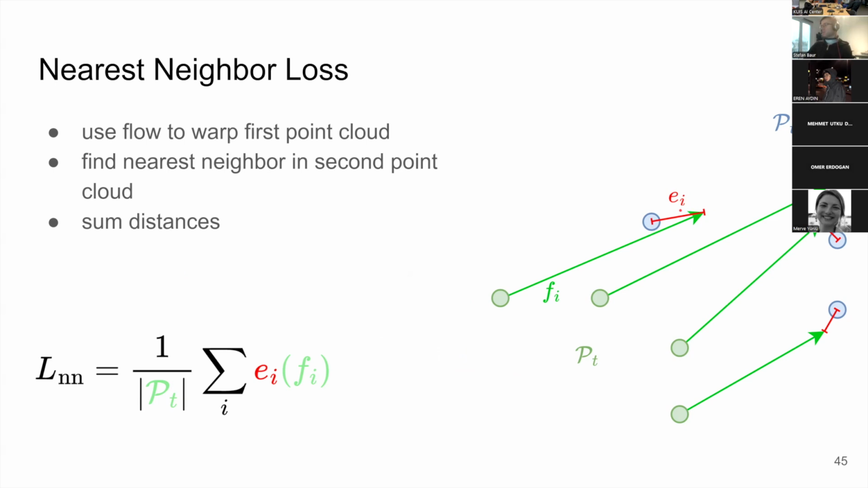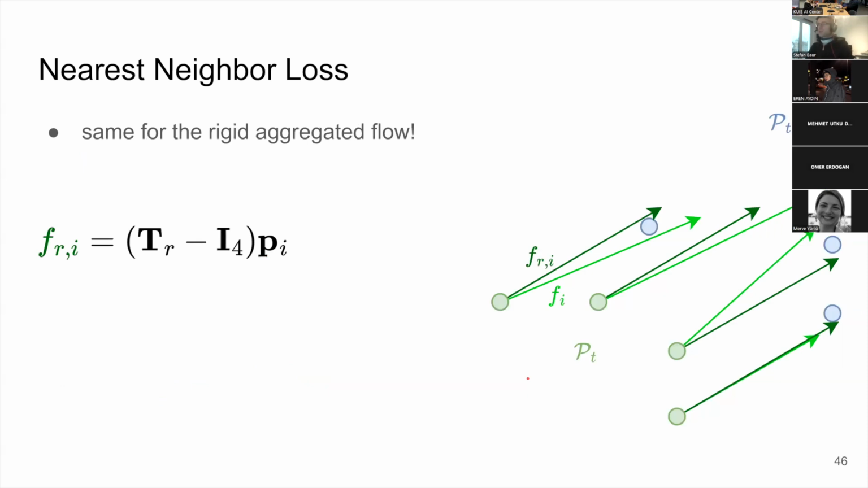You can apply this over the whole point cloud, and it's very powerful and also quite robust, we found. There might be some problems with occlusions, where the point might become occluded in the next point cloud, but we found that to be not so much of an issue.